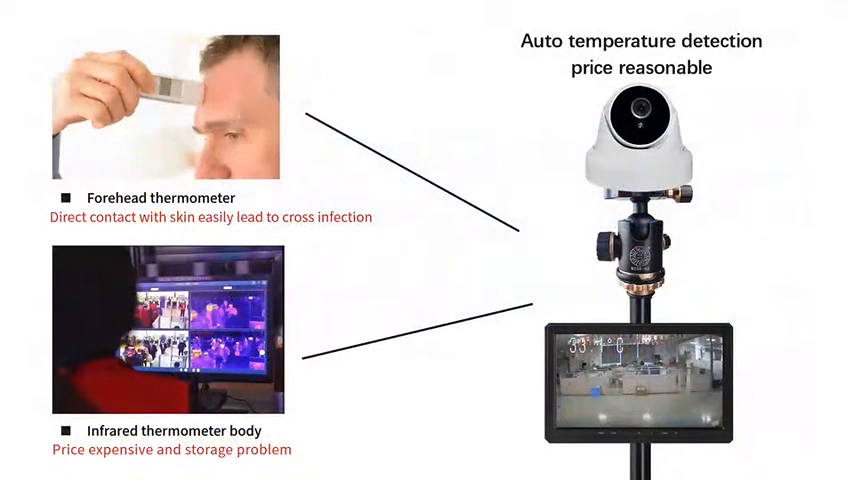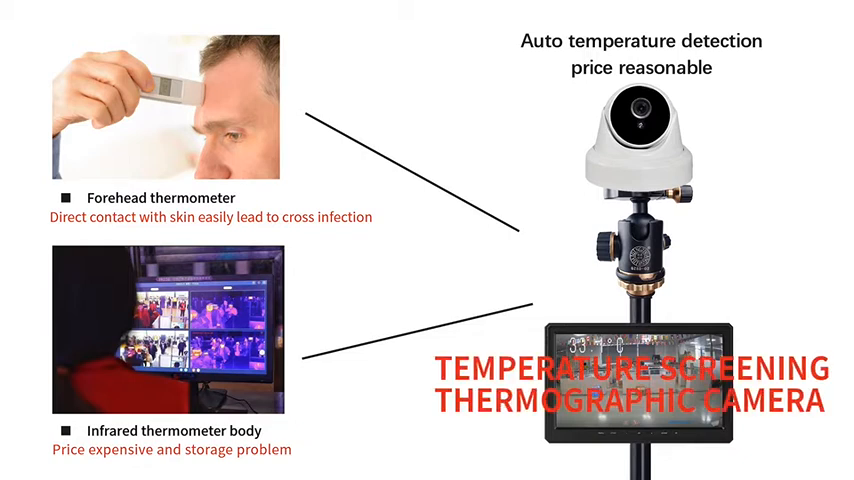There are many temperature measuring products on the market, like a forehead thermometer, which is accurate, but can easily come into contact with skin and cause cross-infection. Infrared thermometers are expensive and have storage problems. However, our thermal temperature screening device has solved these two problems well, with preferential price and automatic temperature measurement.